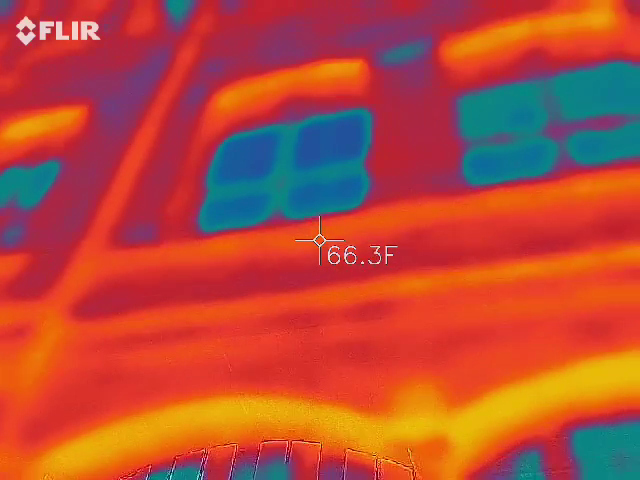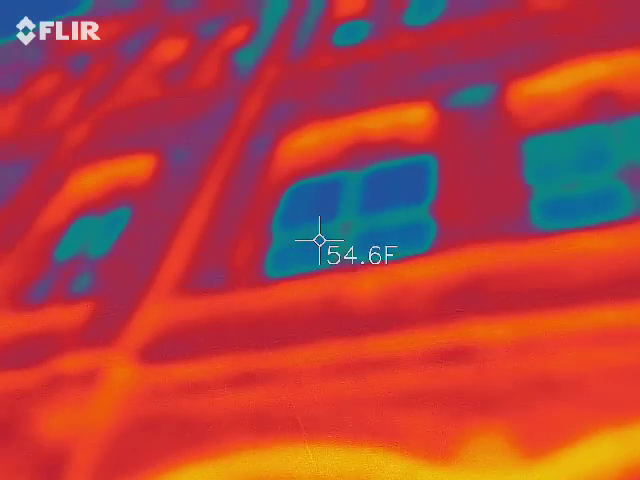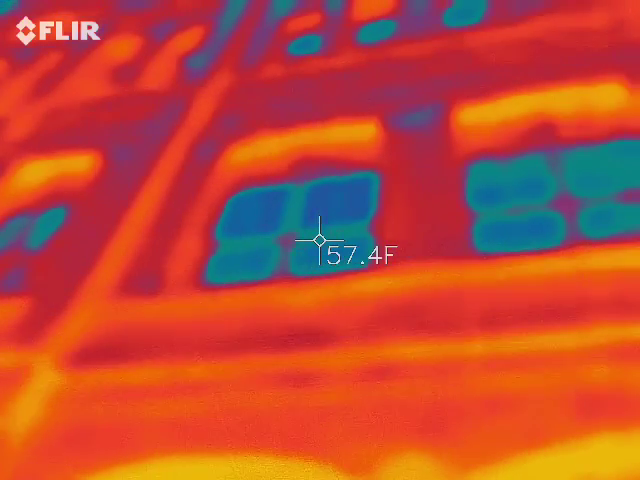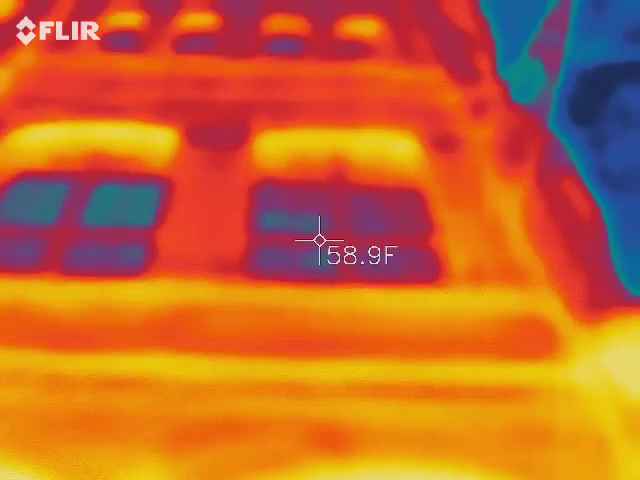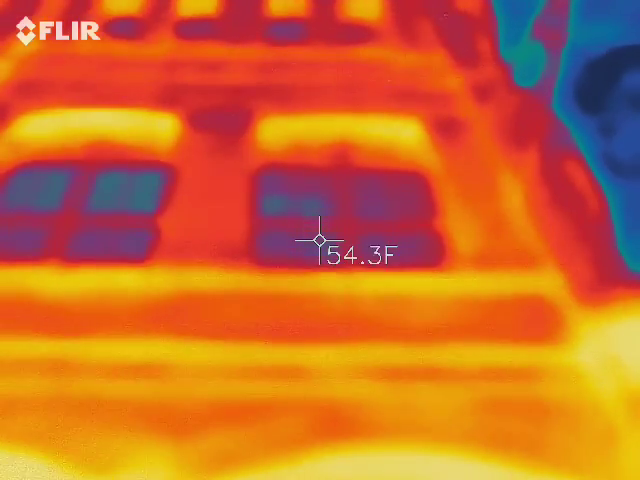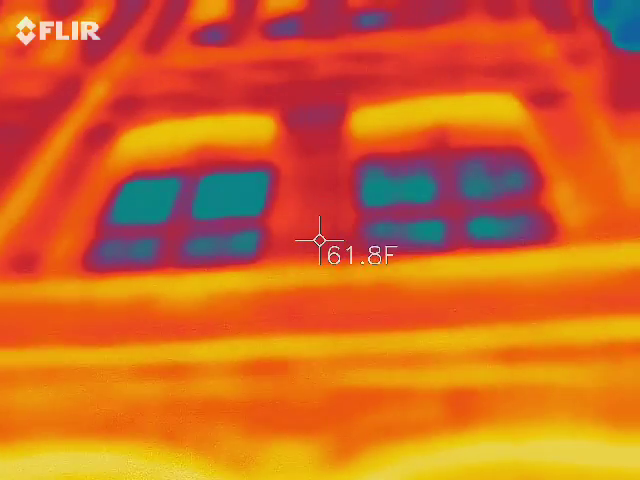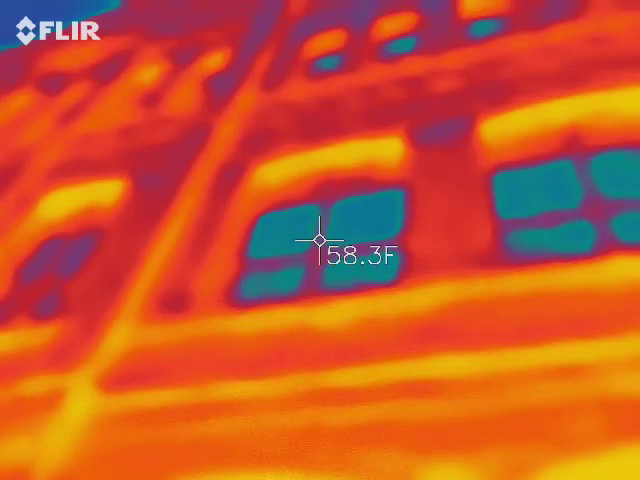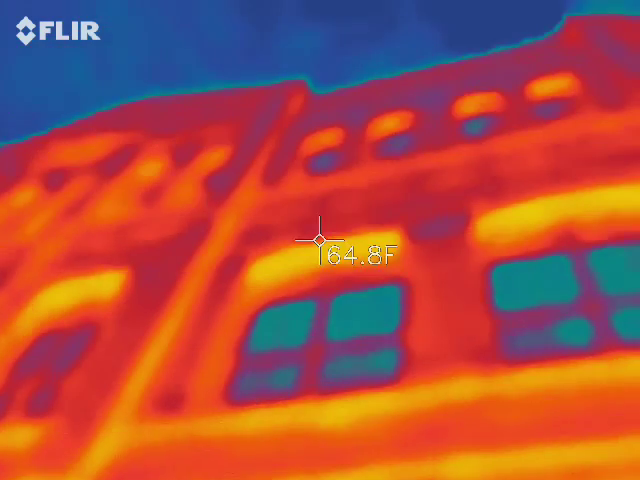Yeah, it stayed dark. Can you get a readout on the different windows? Put the crosshairs on each panel. Give me the darkest panel and then go to a lighter panel. And then what are those? 54, 58. So those ones are actually colder. Interesting.